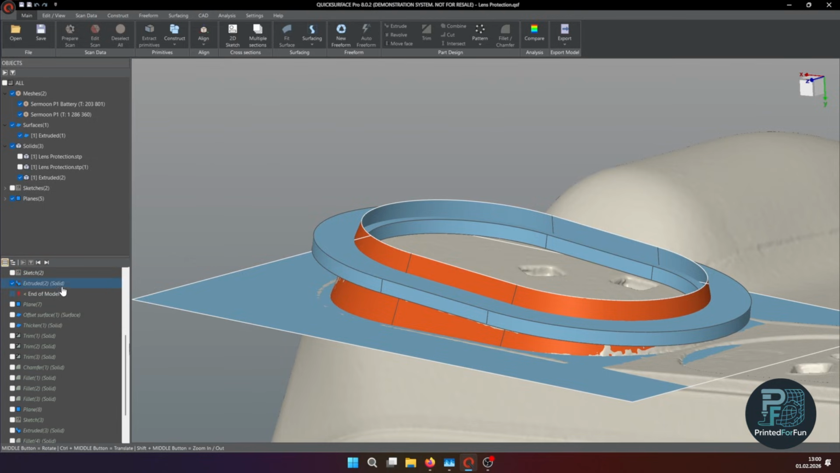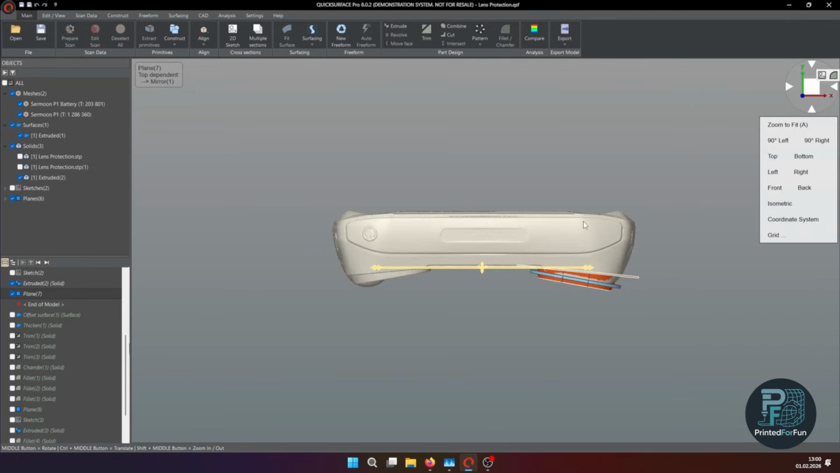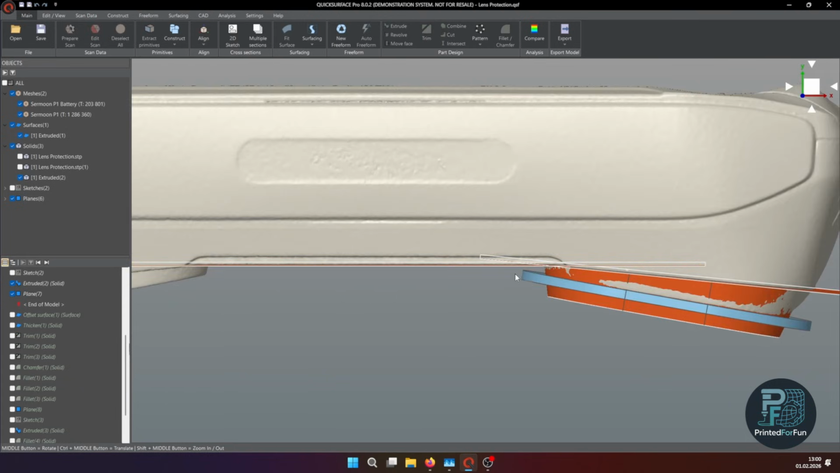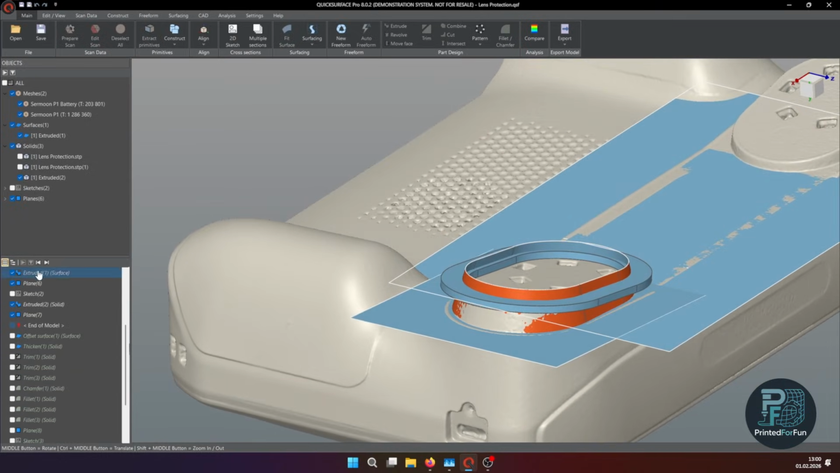And the next thing is creating an additional cutting plane here for the center, because you can see it's angled in 2 ways. So you have this plane and this plane we will leave for cutting. And then we can first